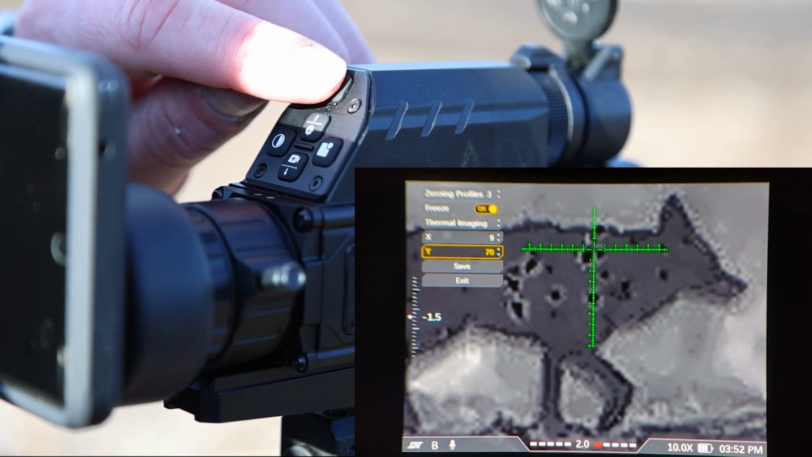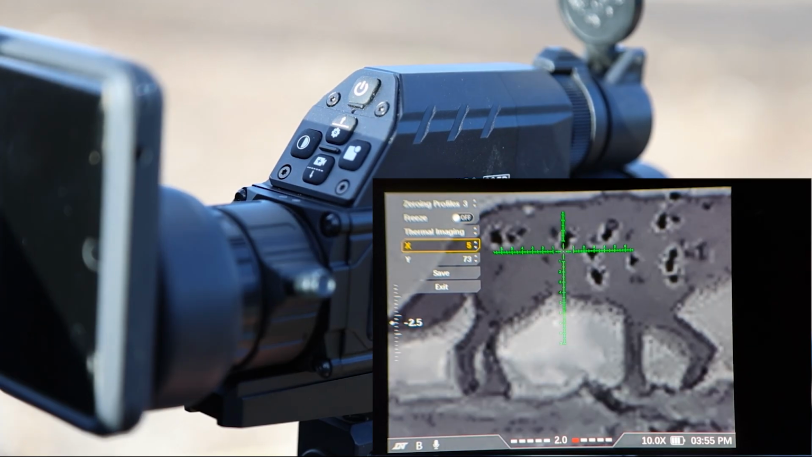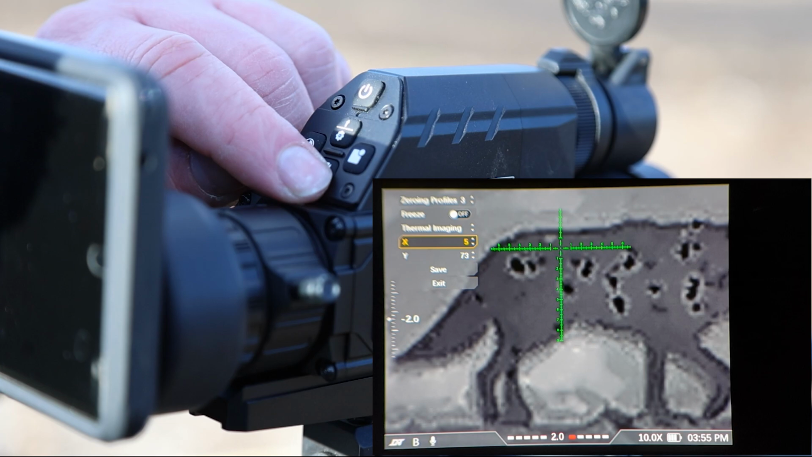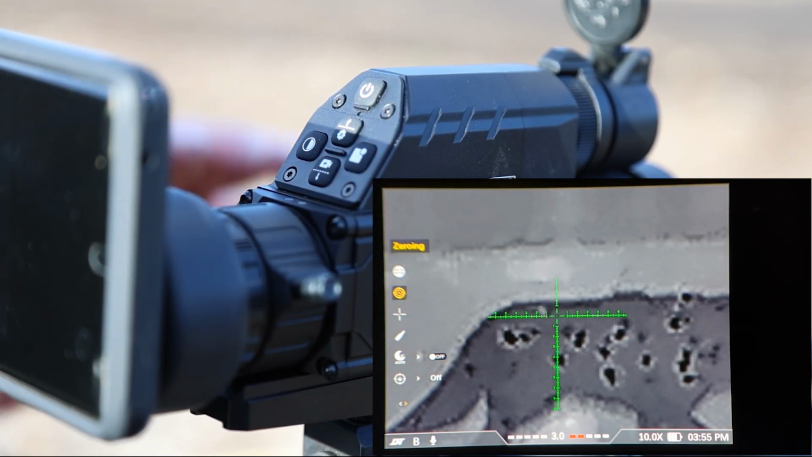So let's hit the power button to unfreeze it. And let's see if we hit where we got to hit. And that's what we want. Make sure we scroll down to save, hit the right button on that, and now our profile is saved.